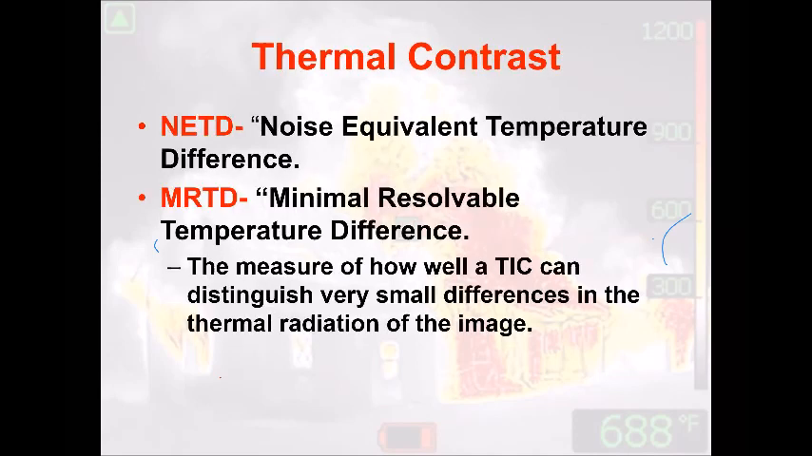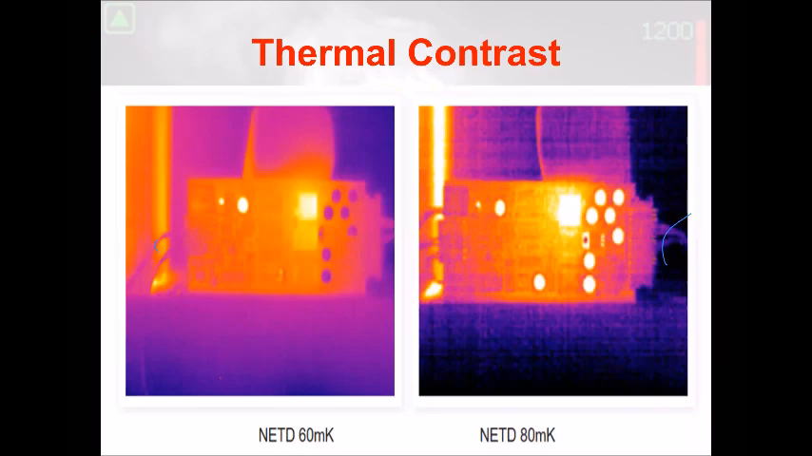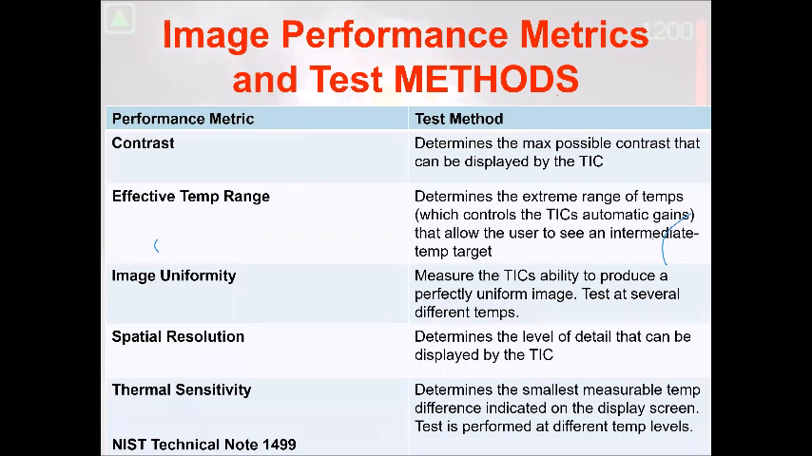Thermal contrast. So this is basically the ability to read very minute temperatures. This is a difference between seeing a crack in the floor versus a bunch of squiggly lines. So the lower your NETD ratings are, the more cleaner your image is going to be. So typically our cameras in the fire service are at like a 45. So we're doing pretty good. So this was the metrics that UL NIST did in their technical note. So now we're all experts on how thermal imaging cameras operate.